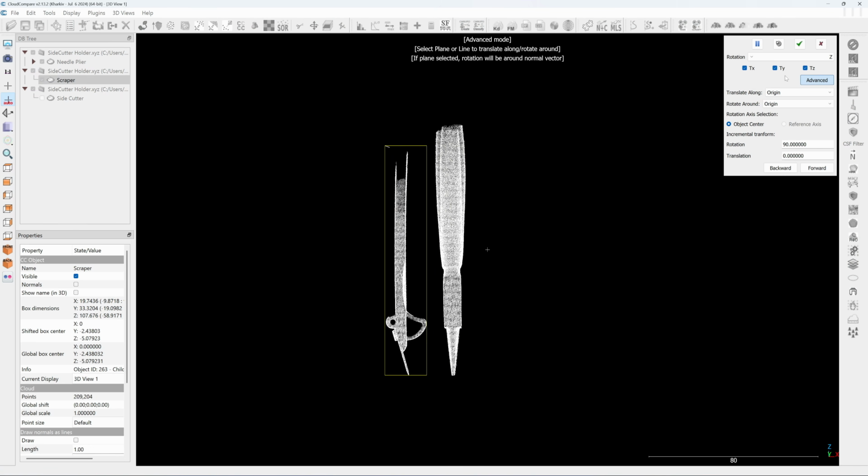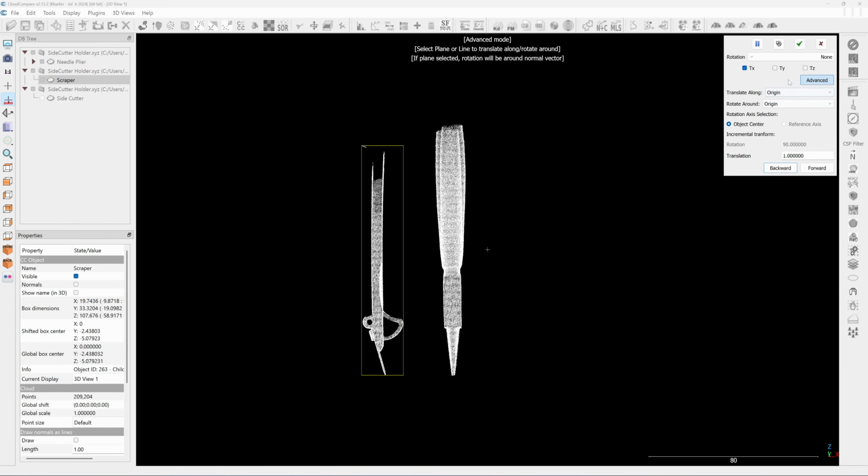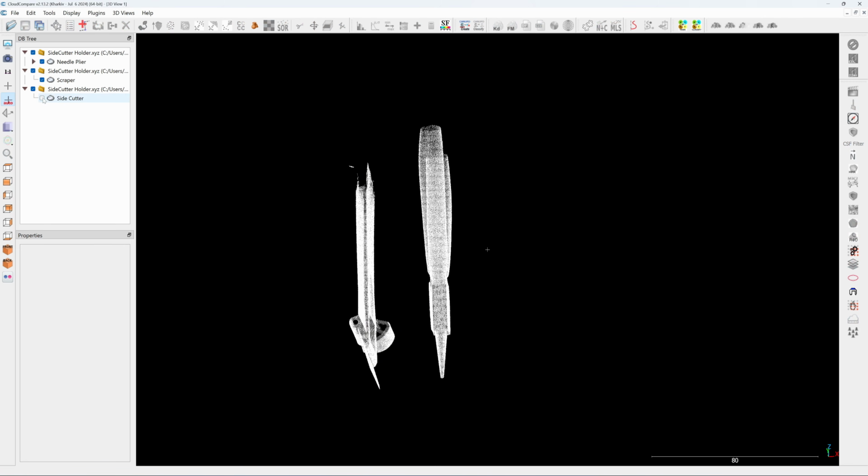You also can use the TX, TY, and TZ. You can move it just in TX. Click on none, and then you can move it 1 millimeter at a time. Just click on backward and forward. So I just move it like this. Okay, it's far enough. Click on the check mark. Okay, next, the last one, the side cutter.